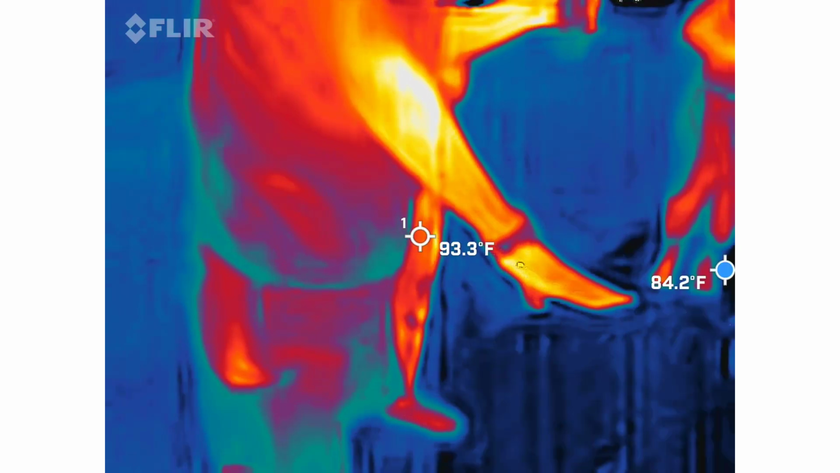We're going to be using two different styles of lasers. The red squares means if we capture something here, I can put it in 3D software, give you a full 3D view of what we caught along with measurements.